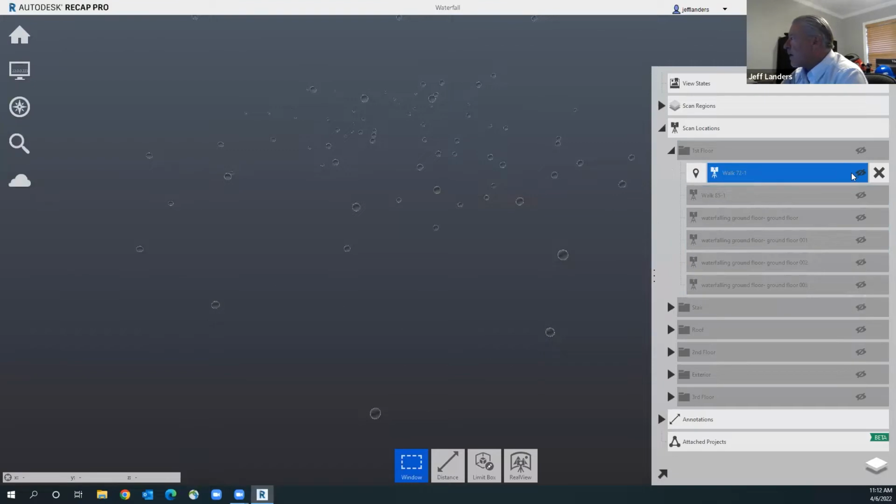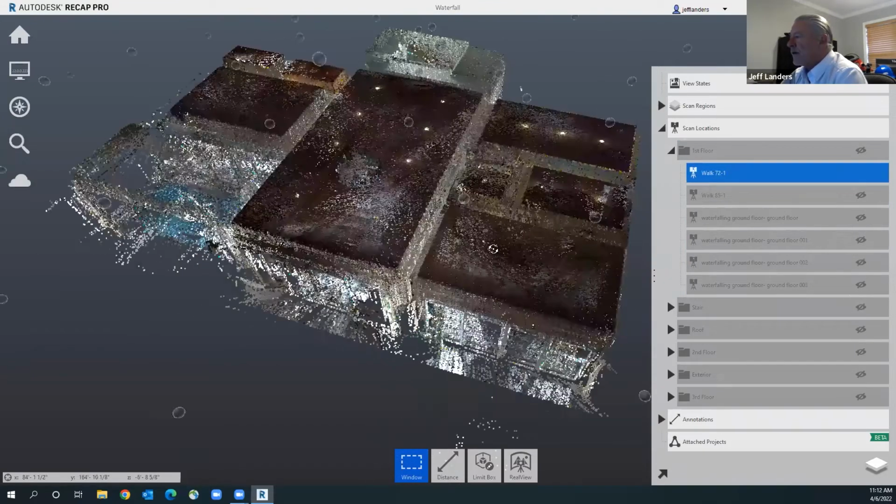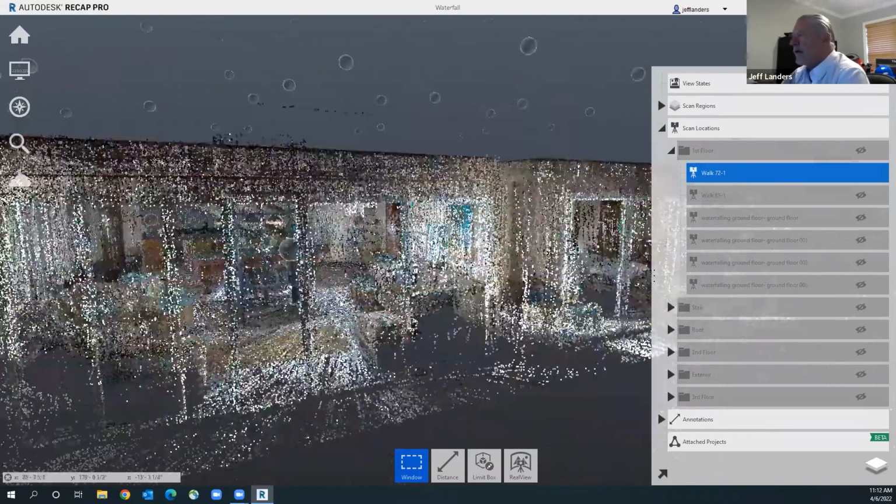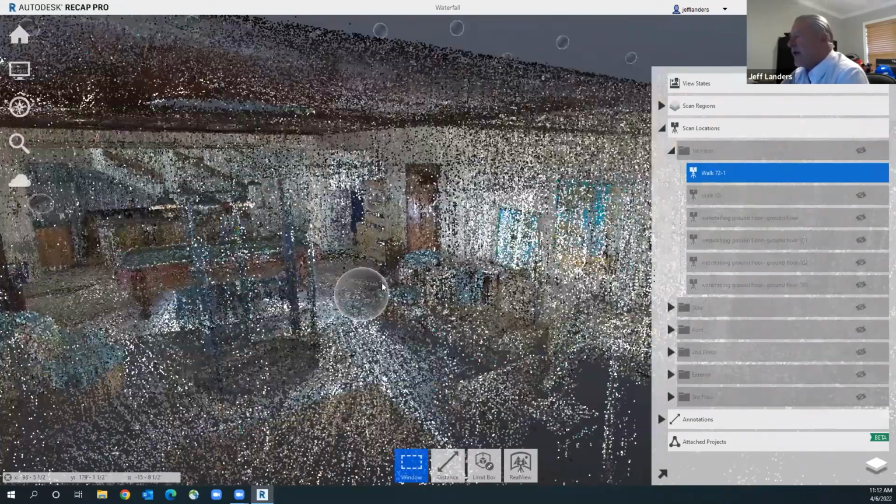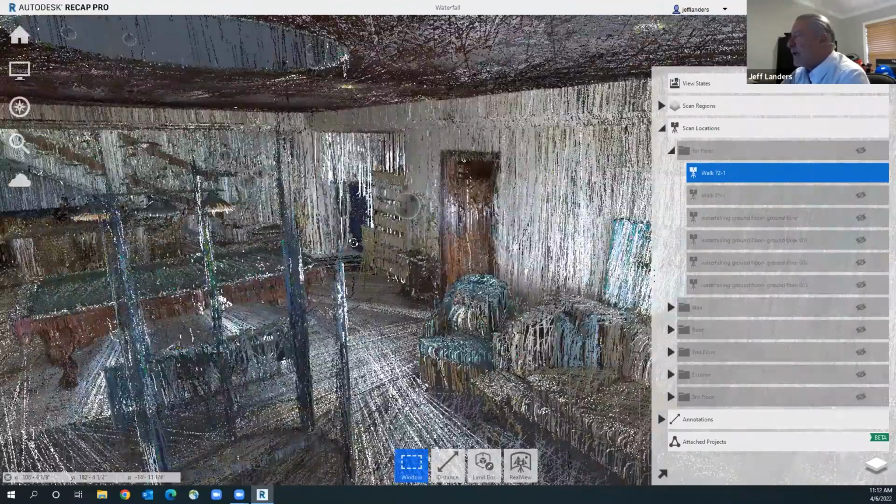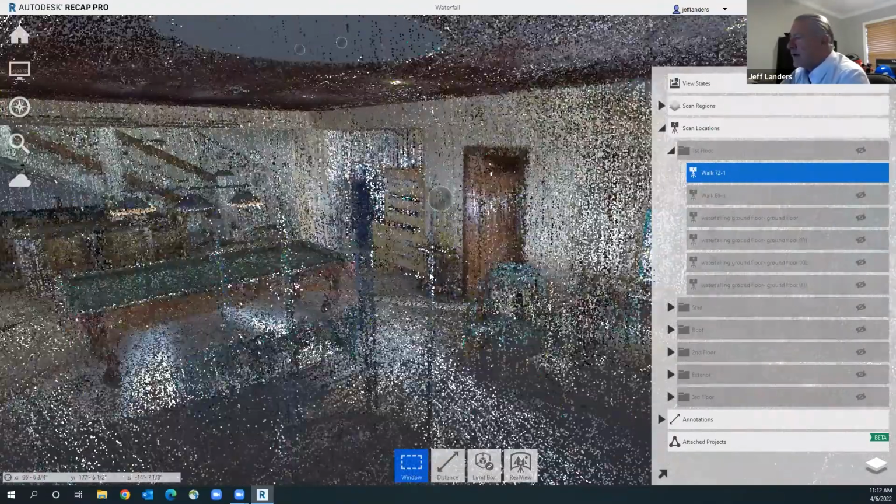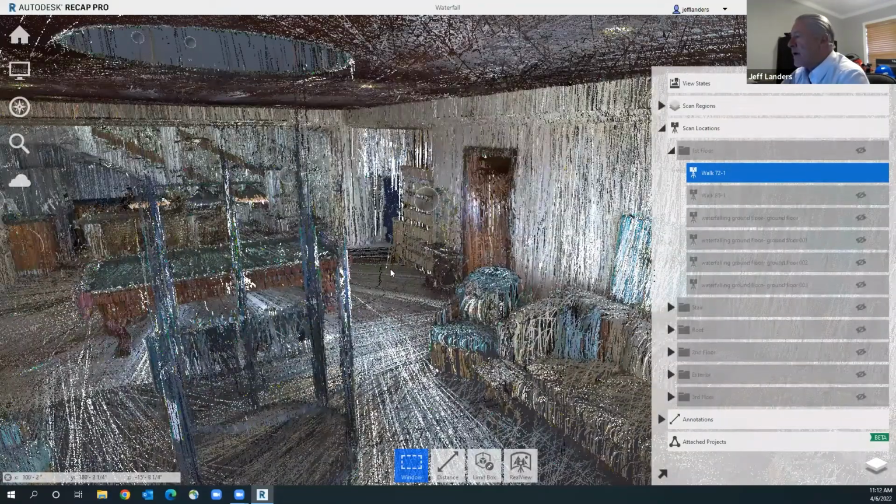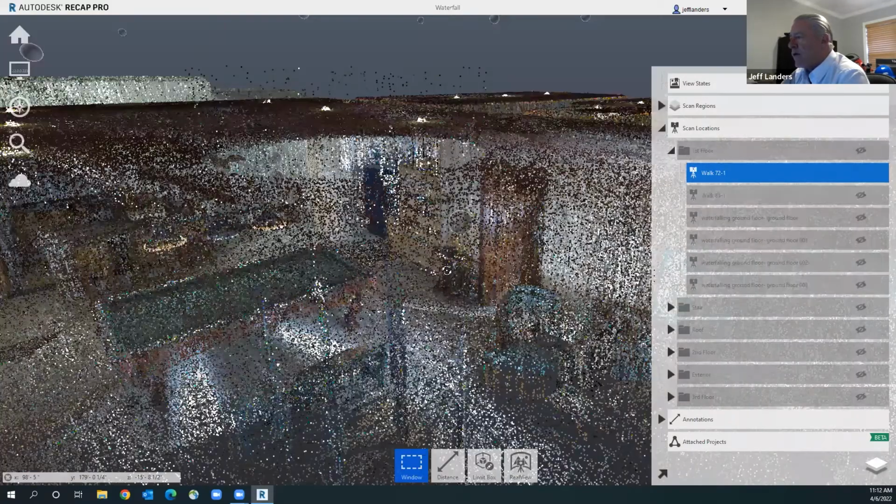This is a walk. Point cloud, you'll see that you have pretty good density. And you can see that the scan is not really uniform. It's kind of what they call spaghetti, but you can still see everything in there. You can make out what's what for the most part. And so it gives you a good quality scan.